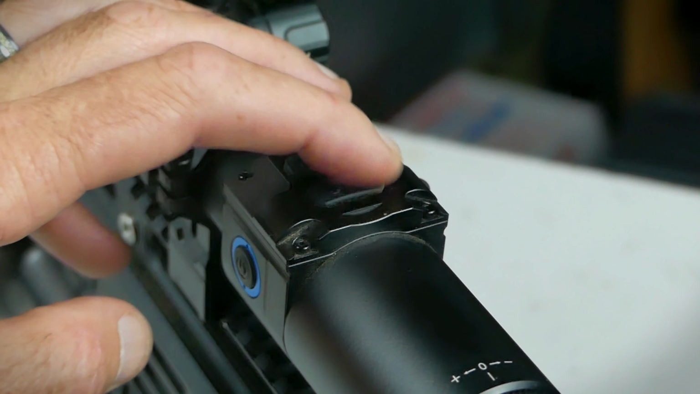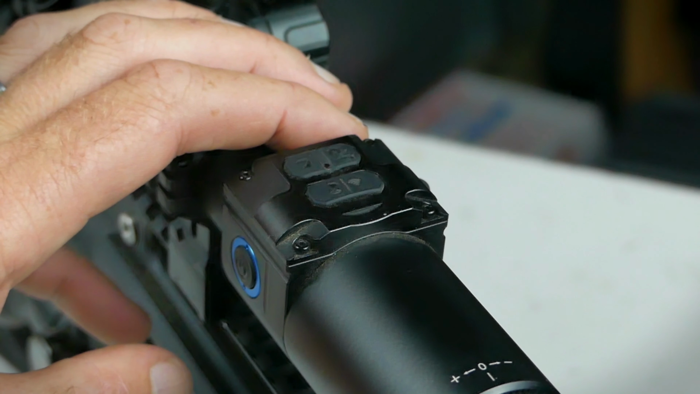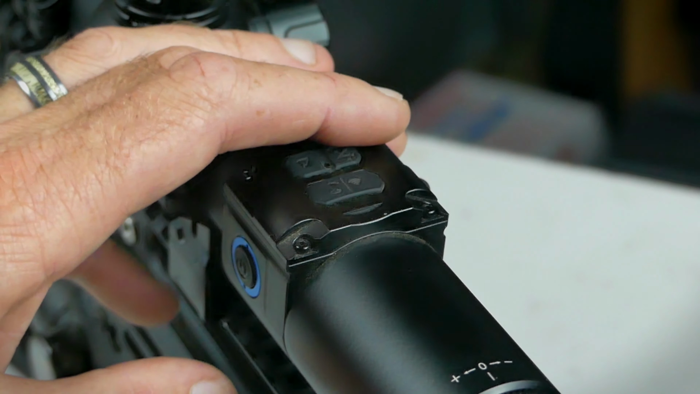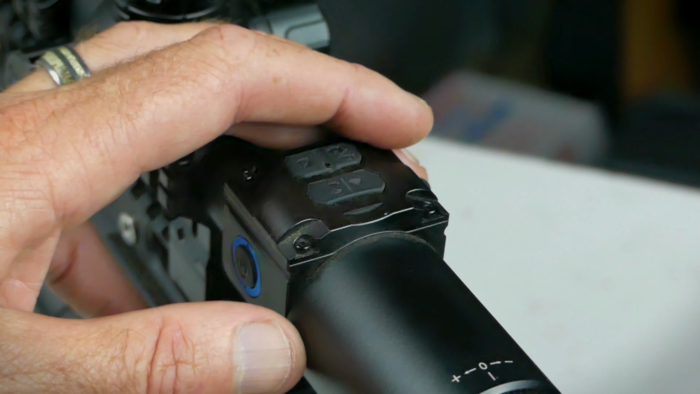Off to the right here is the Wi-Fi button, which you're going to hold down and you can use that to connect to your smartphone. You download the PARD app, and that's going to allow you to download images, videos, and be able to control that with your phone if you want to erase anything.